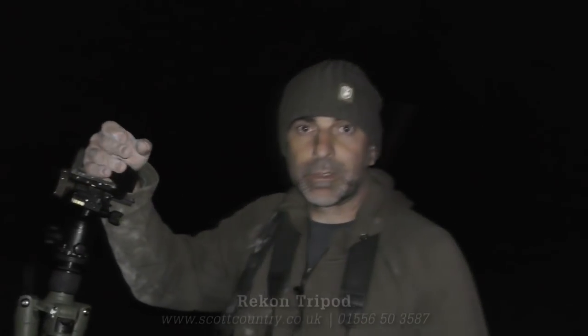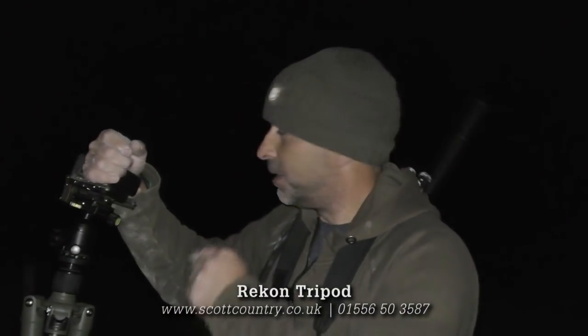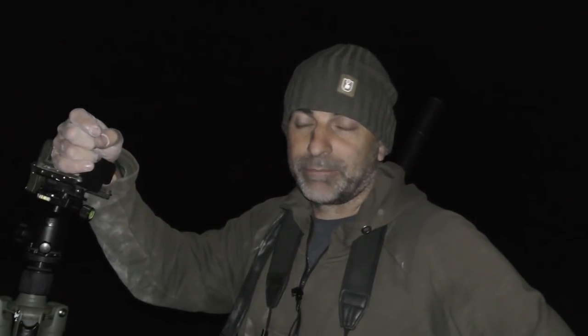So that was a good start. Literally got down to the farm here, walked from the truck, went over the stile just into that first field, and there was a fox just sat on the edge of the hedgerow. Now he was pretty docile looking and pretty small looking, so I figured it was probably a cub, and I just gave it a little squeak, and sure enough he came in, but he came along the hedgerow and I had a bit of trouble getting a shot at him.